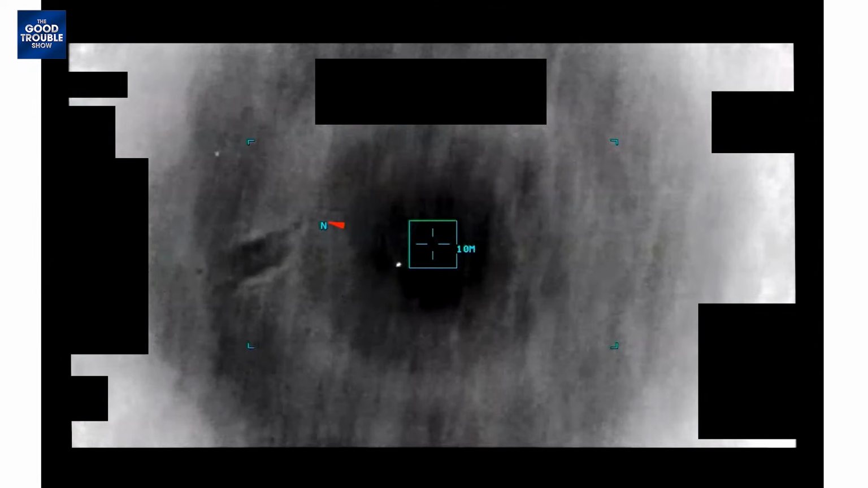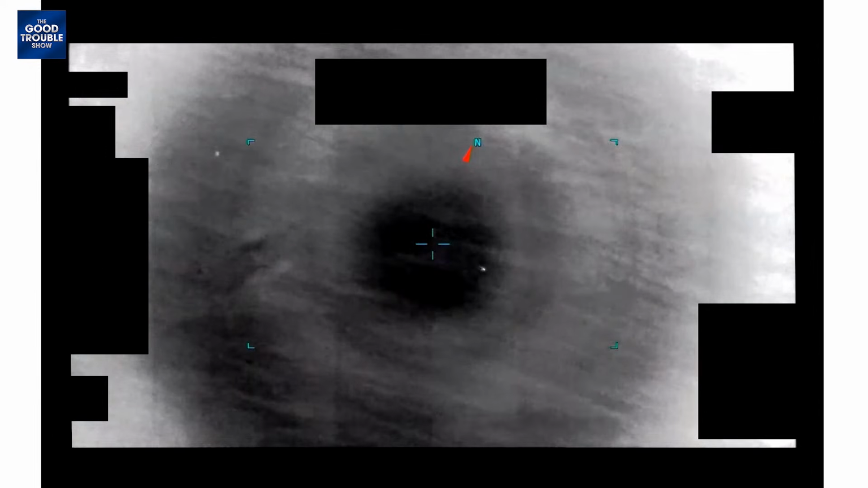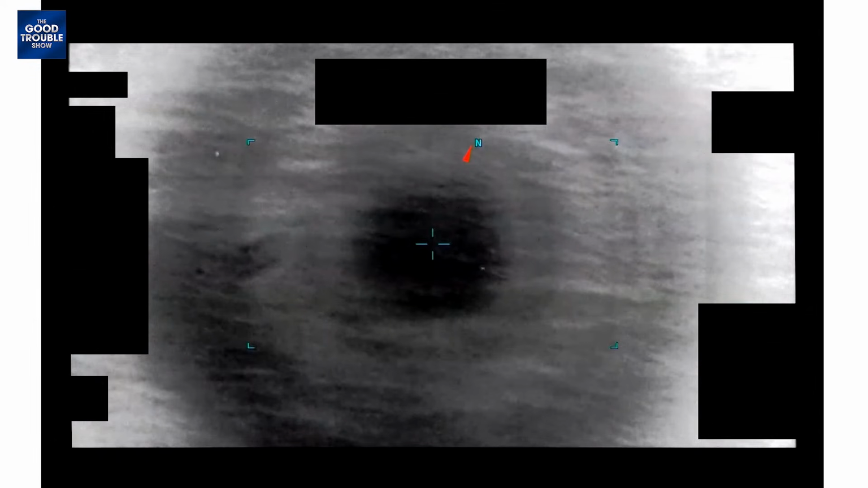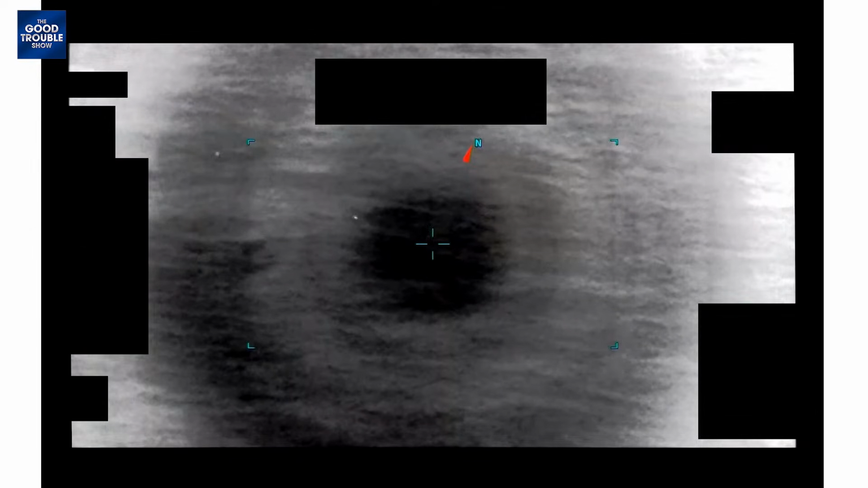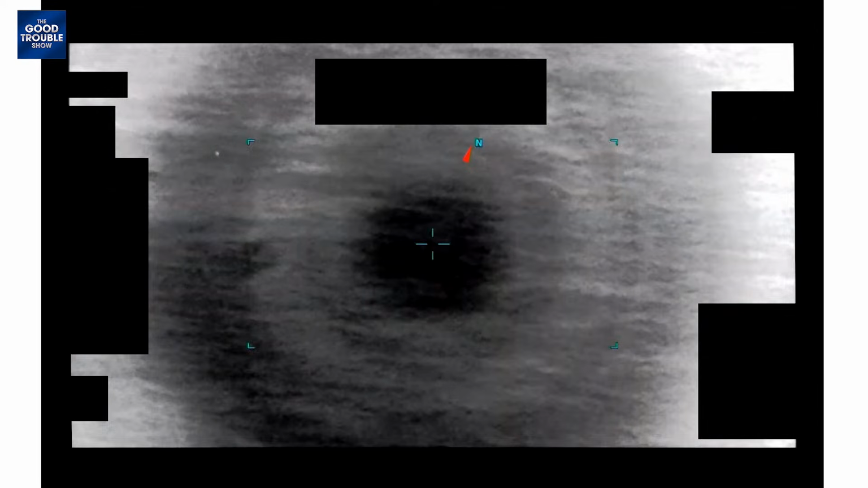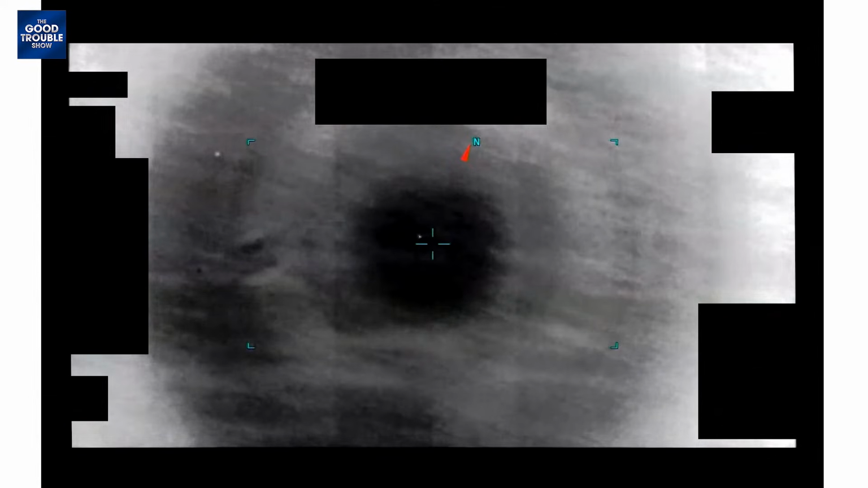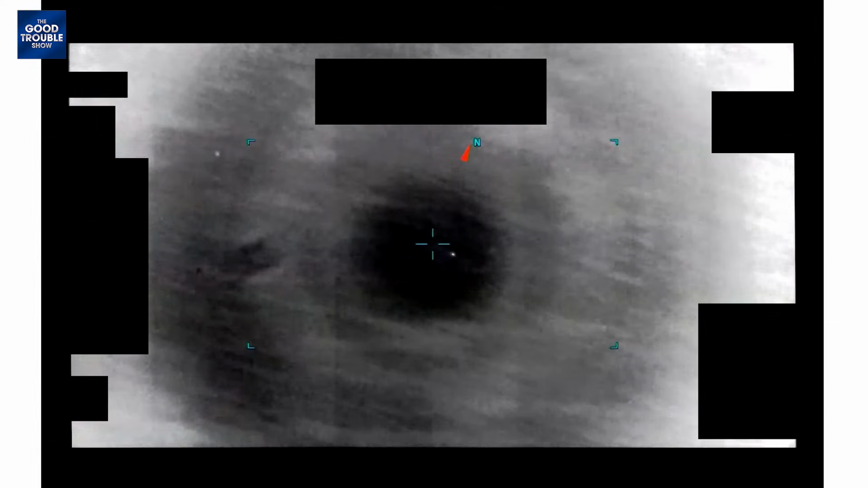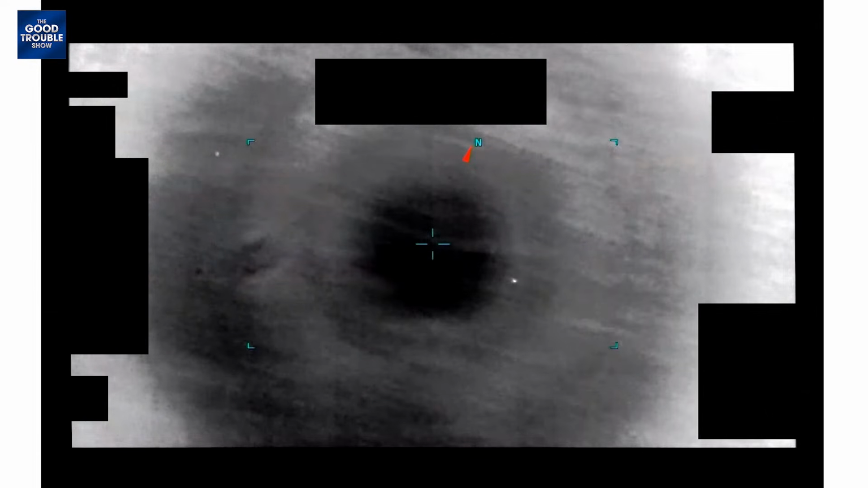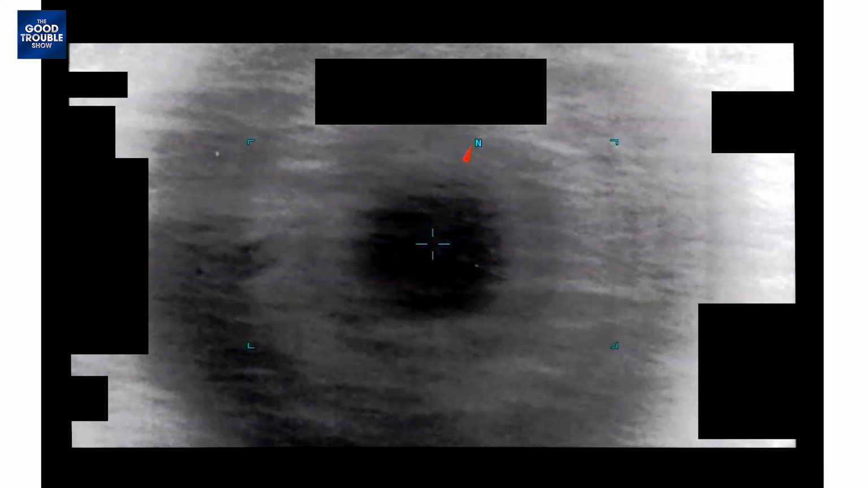Sorry, I got quiet because I'm still looking at it. Yeah, sure. Now that looks like it's up against water now. Is it skimming the water? I can't tell. Right there, it looks like a rock skipping over the water. It's going to happen here in a second. Right here.